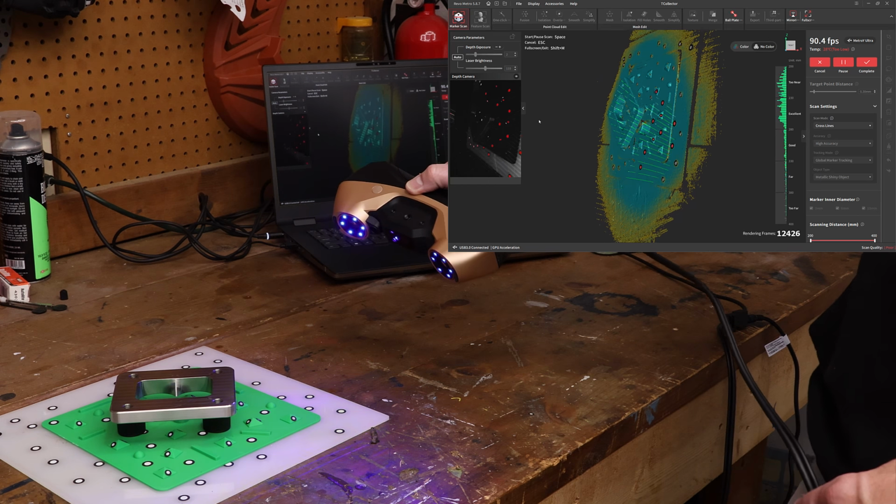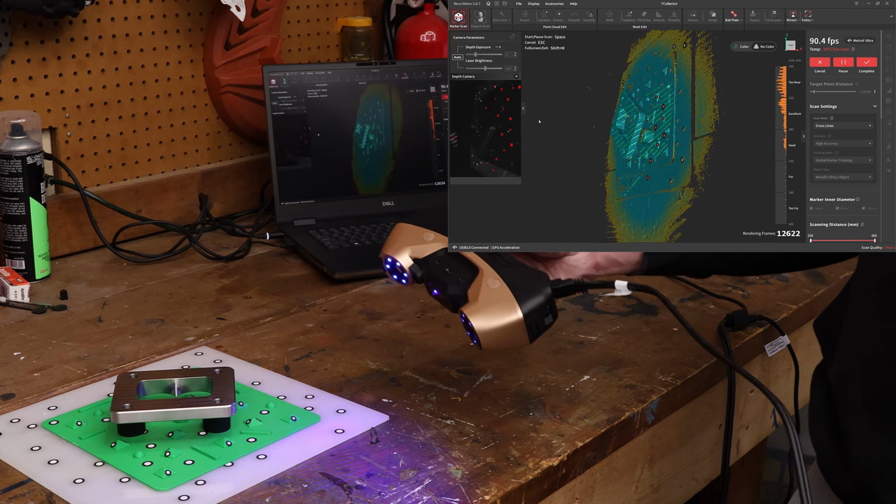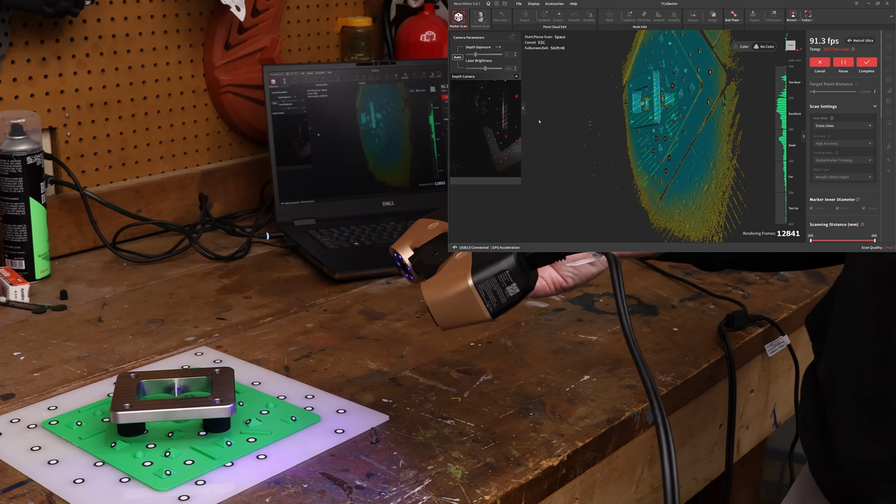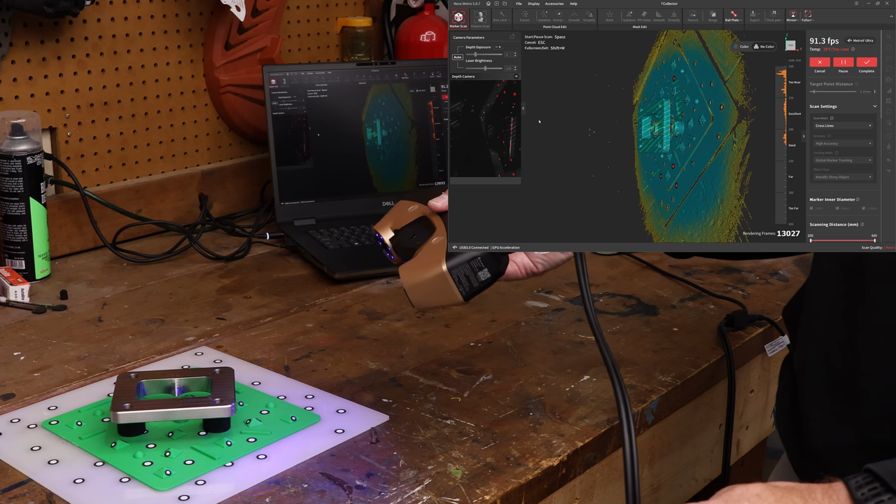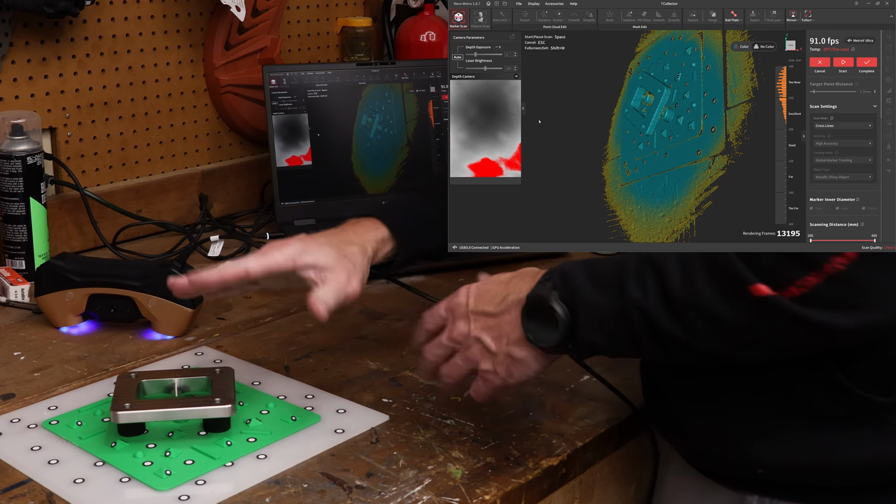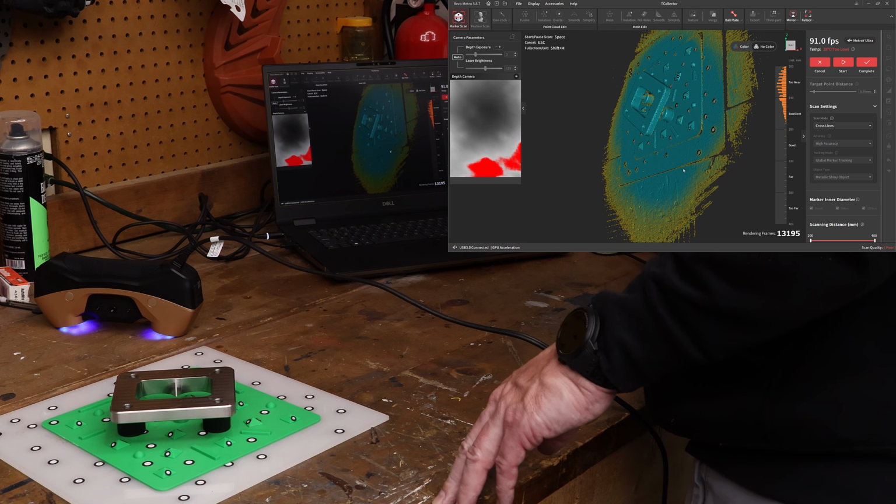Now, when we go to merge these two scans together, the outside is not really going to be that critical. What I'm going to be using to merge them together is the inside. And this is really because the inside is a 3D shape, and so it's only going to go one way.